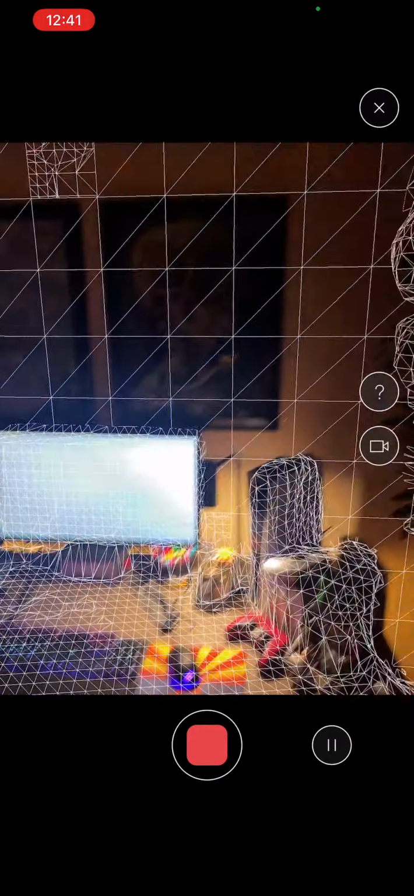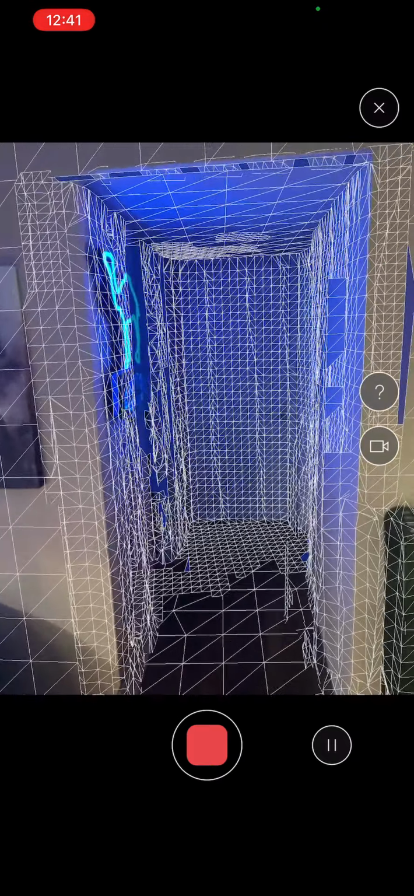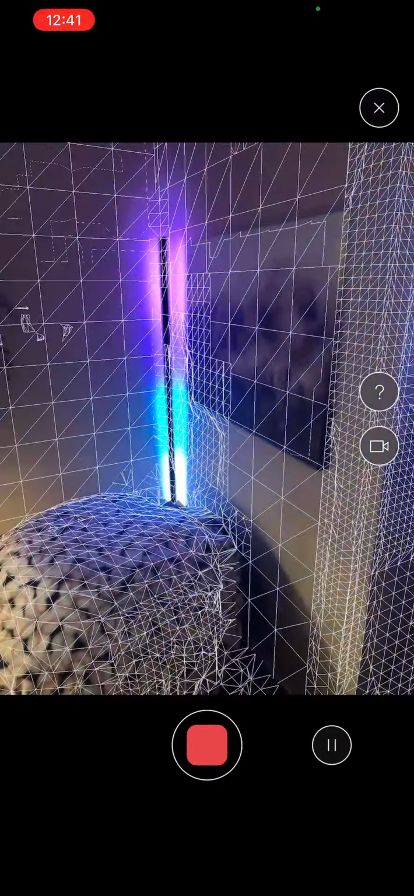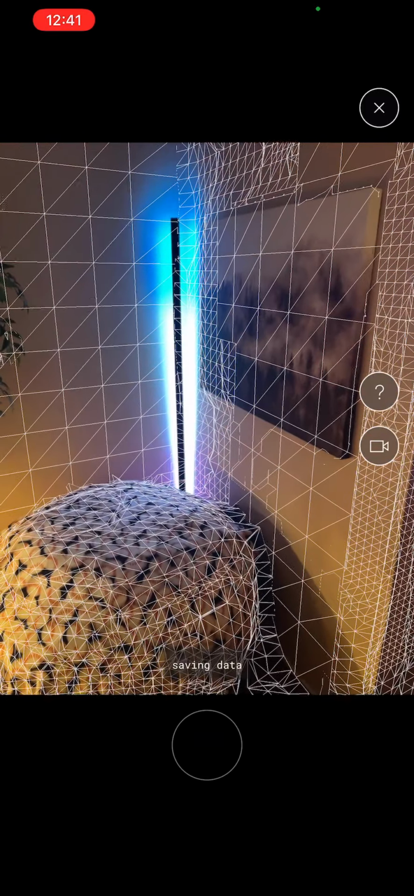And I think that is sufficient. It's giving me the little slowdown message at the top. This application does require you to move kind of slowly, so it does take a few minutes. But I think that's good enough. So we're going to click the stop button at the very bottom.